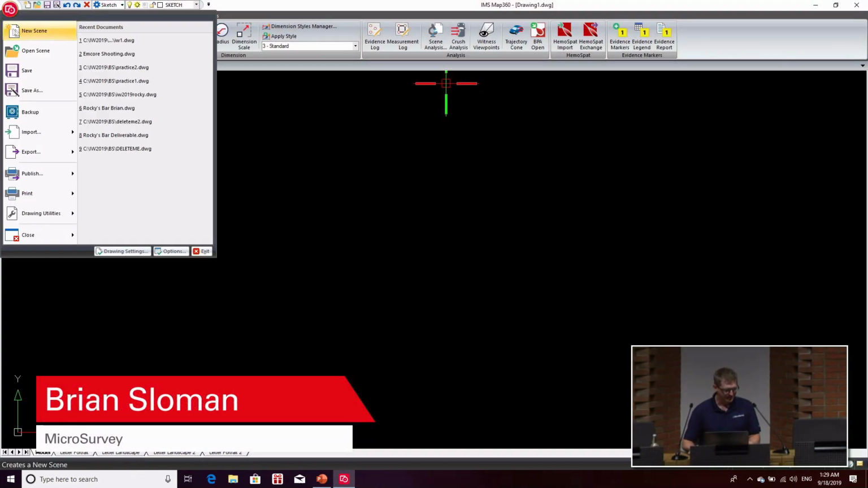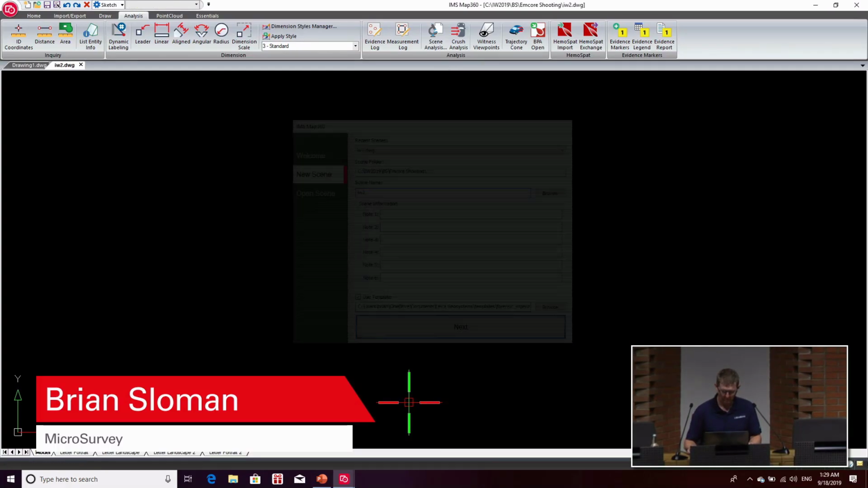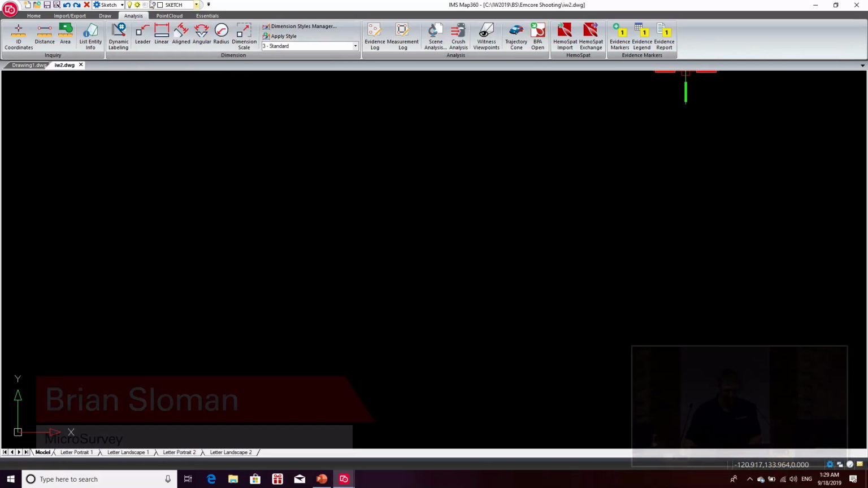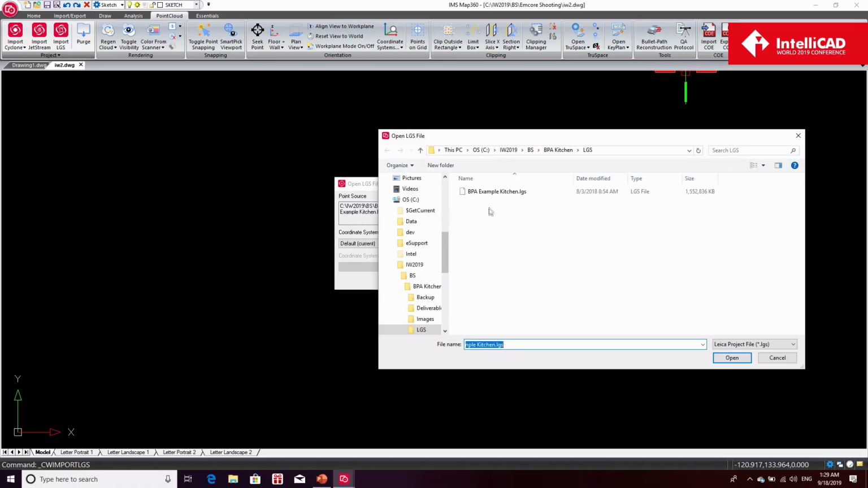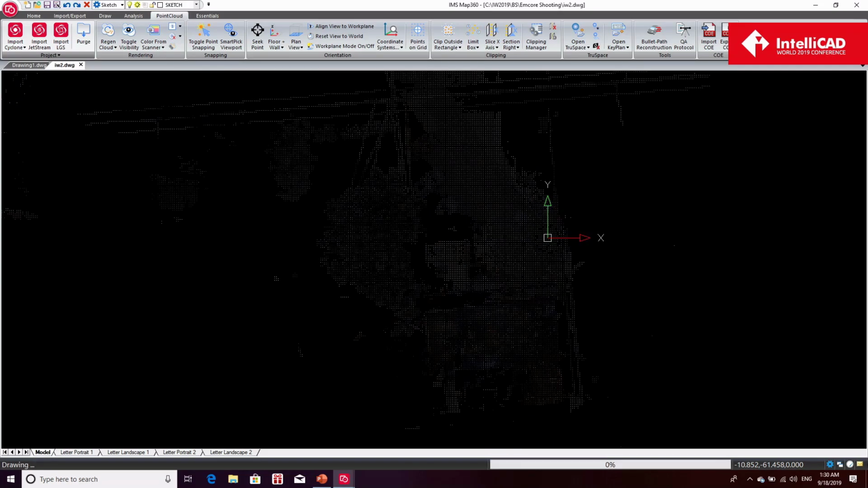Okay, so I'm going to just open up another new drawing. I'm just going to attach one more point cloud to show you the quality of the cloud now. So what we're looking at here is from above, there's a bar or restaurant down here in the corner. This is a parking lot.